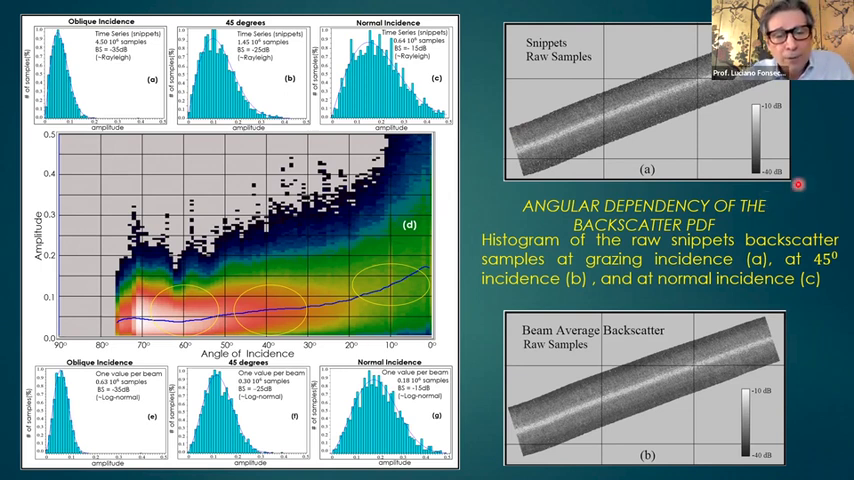And if we analyze the beam average backscatter, you get log normal distribution at normal incidence, log normal distribution at 45 degrees and log normal distribution at oblique incidence. So it was very encouraging for us to see that the distribution was a function of the processing level, not a function of the angle of incidence.